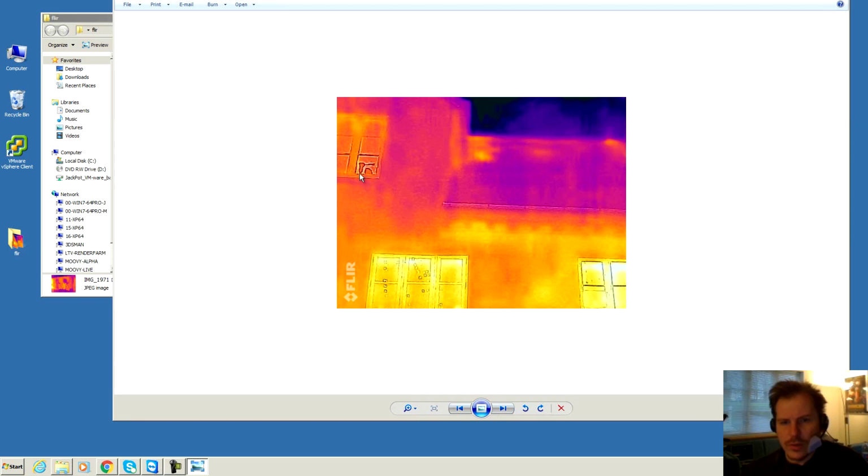There's a ghost in the window up here. There's a ghost here, and he has a tripod. Probably not.